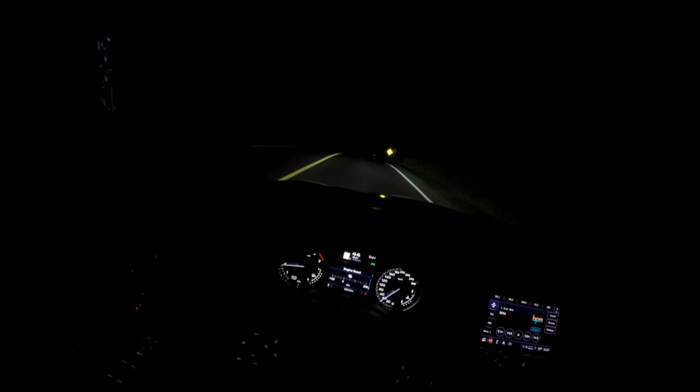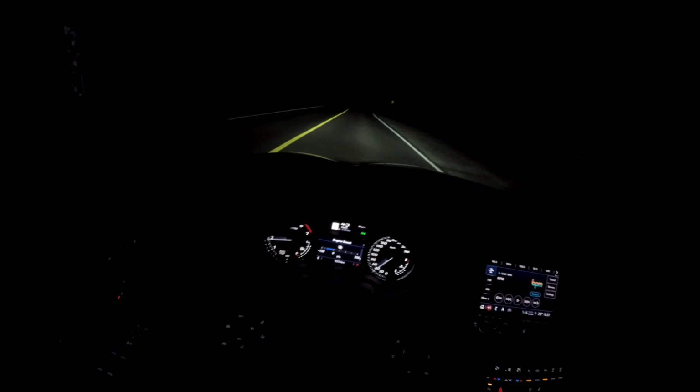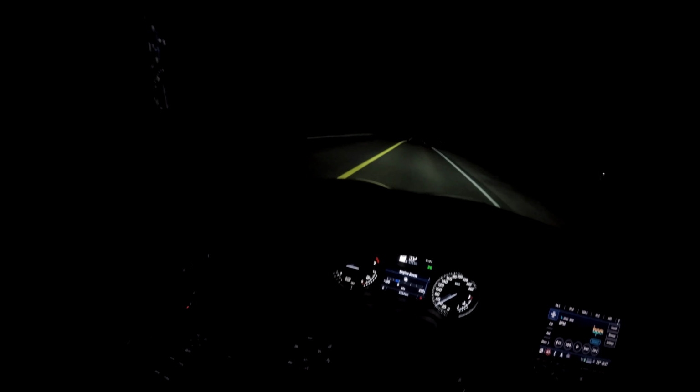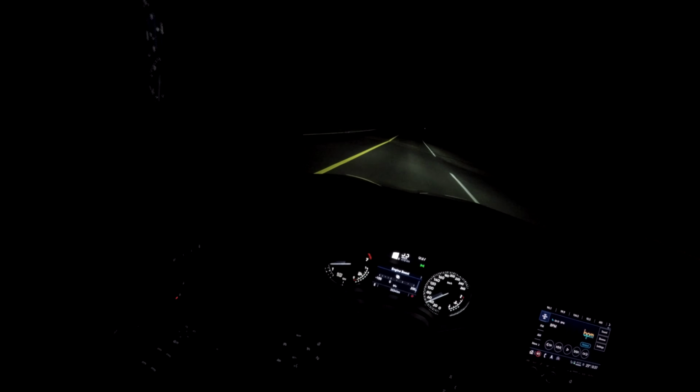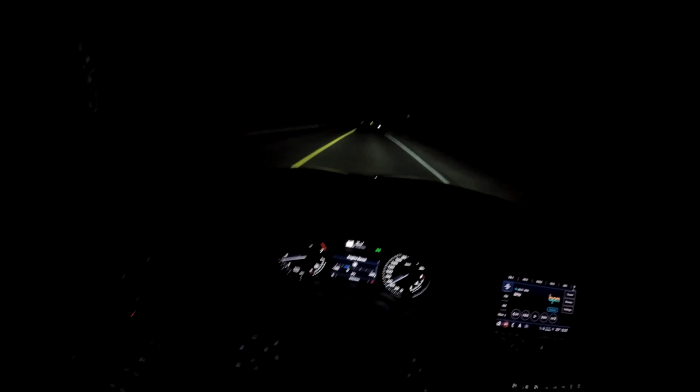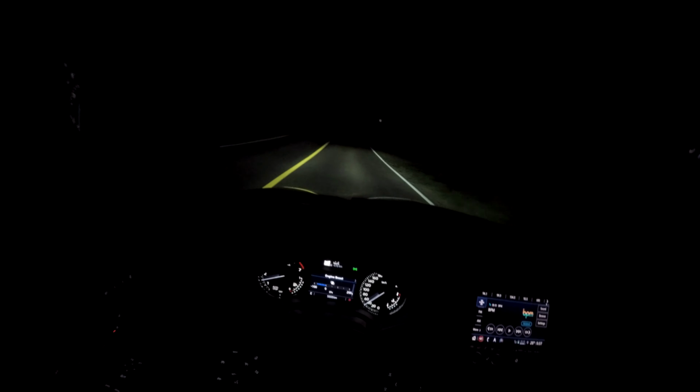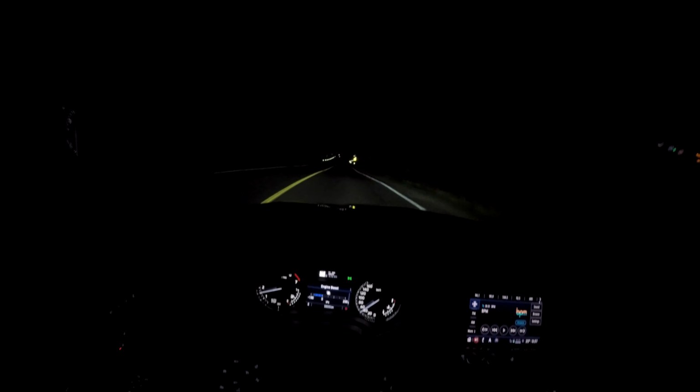But what is really interesting in this car is how loud the turbos actually are. I don't know if you can tell, but let's try. Okay, this is actually a really noisy road. Maybe here. I don't know if you can hear, but it's very, very loud. I know I'm very good at making turbo noises with my mouth. Incredible at it, but I don't think the mic will pick it up because it's a very subtle sound.